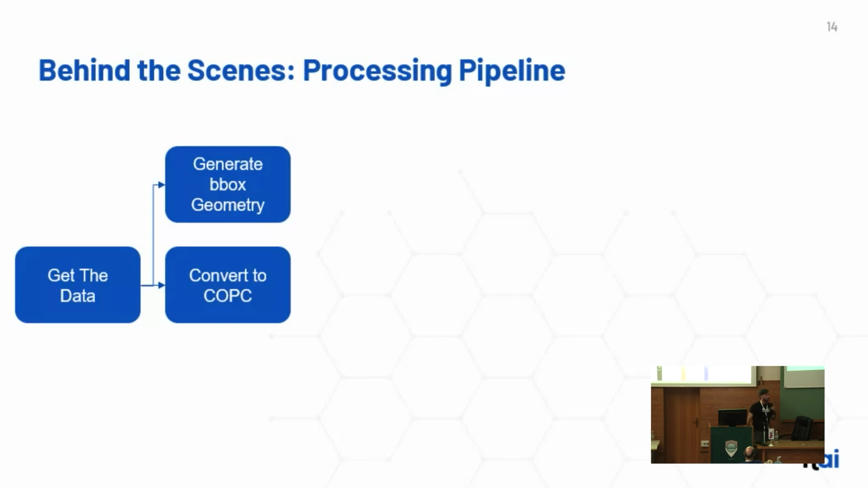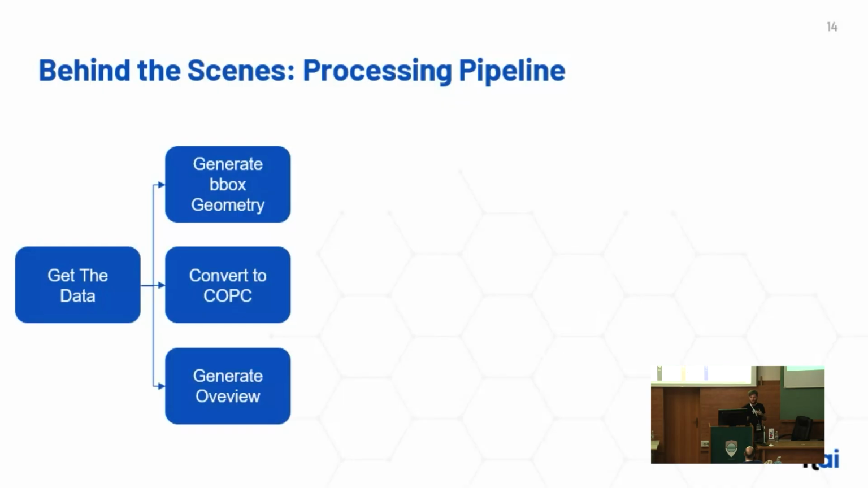So conversion to COPC, for those who don't know, creates an octree structure in a regular LAS file. So you can view it through viewers like Potree, and also QGIS actually supports viewing of point clouds, converting it to the COPC format behind the scenes. And the last thing is that we also generate an overview file for the entire data set. This is kind of a hackish way to represent a entire countrywide visualization of the whole data set.